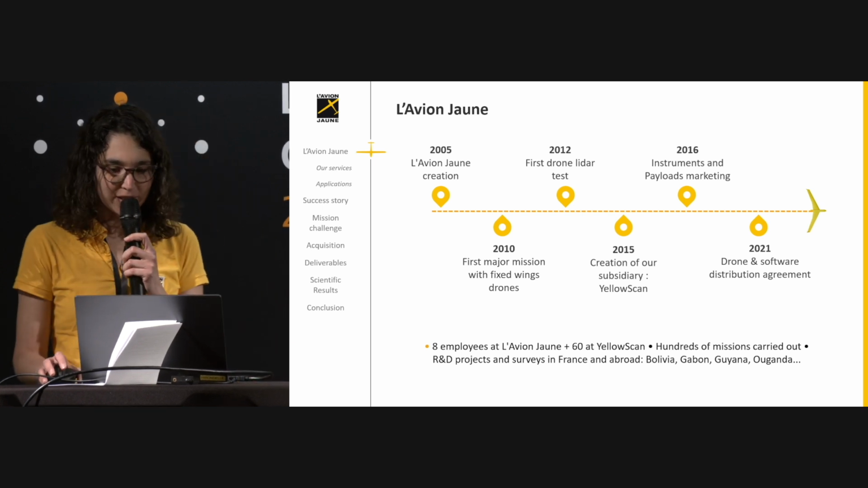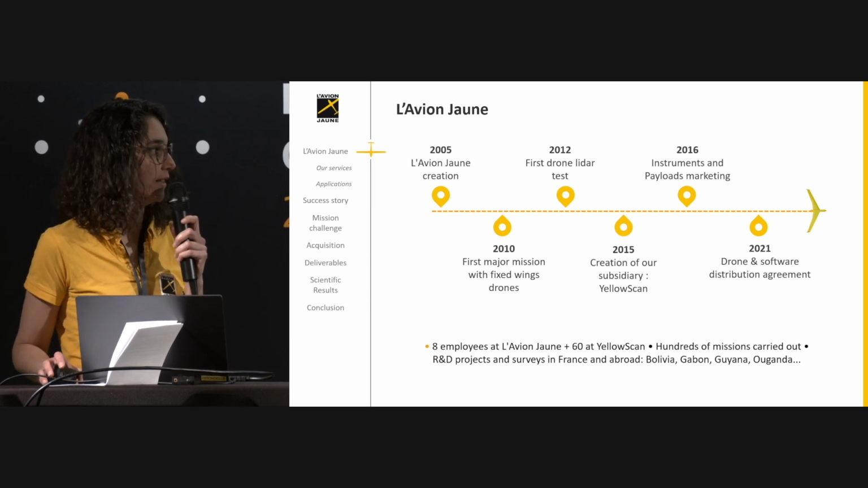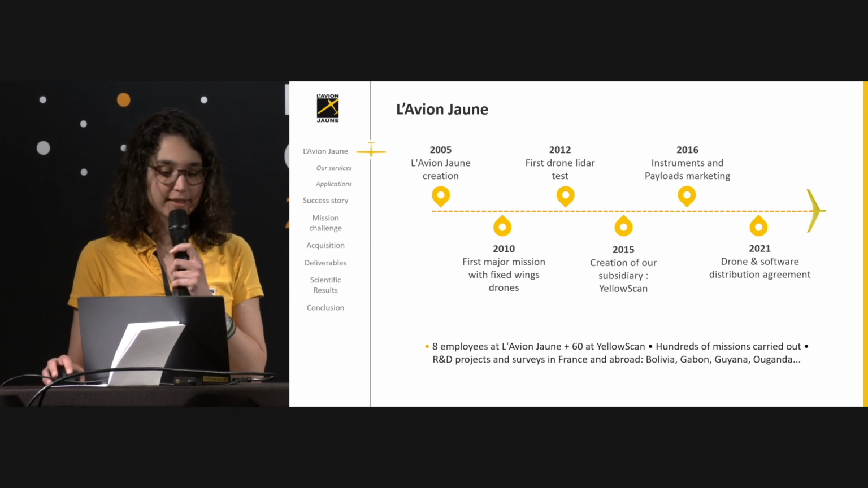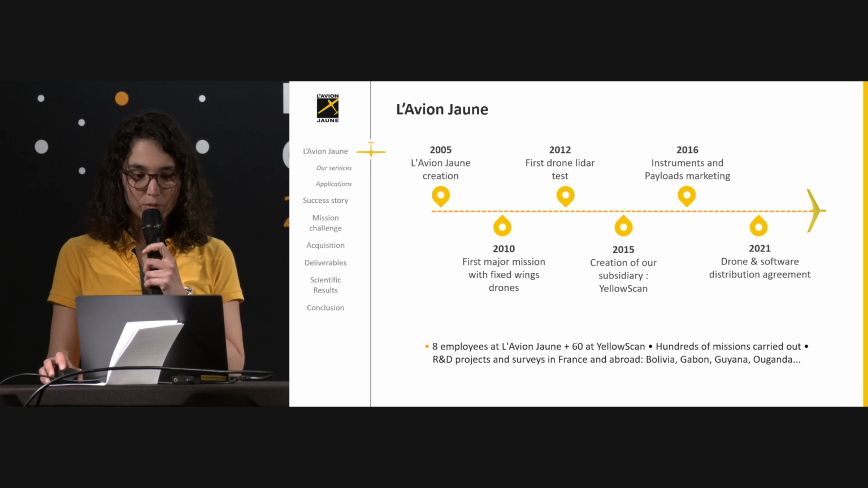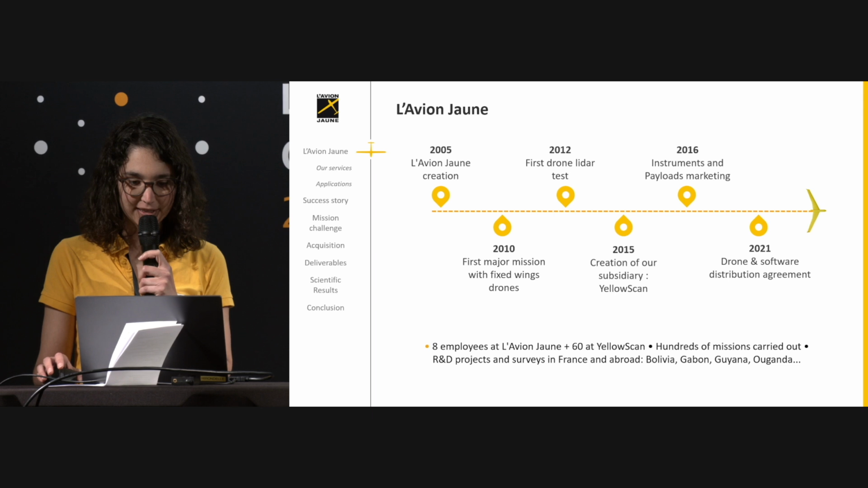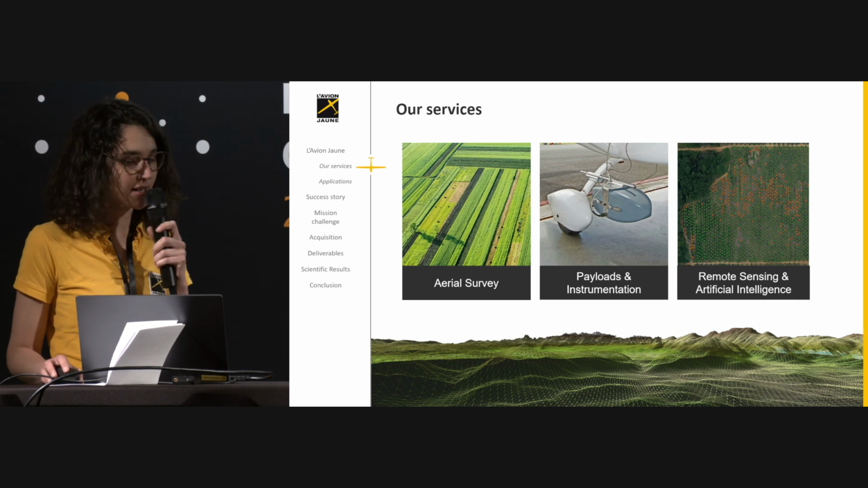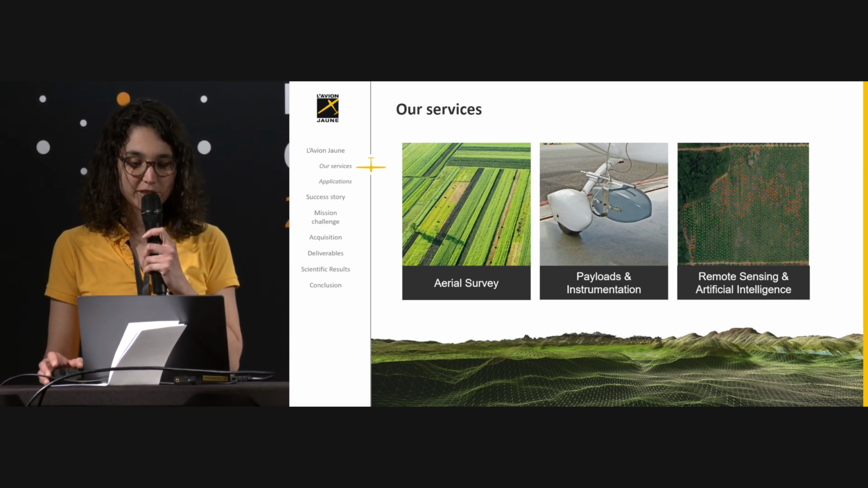So all along these years, we carried out hundreds of aerial mapping missions with various kinds of sensors and vectors. And we carried out R&D projects and surveys in France and abroad. We are now 8 people working at L'Avion Jaune, and there are more than 60 people at YellowScan. So we offer 3 kinds of services: aerial survey, payloads and instrumentation, and remote sensing.